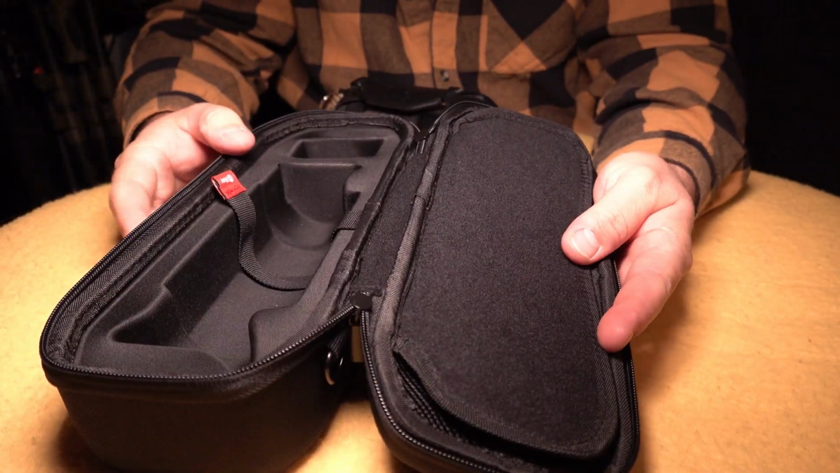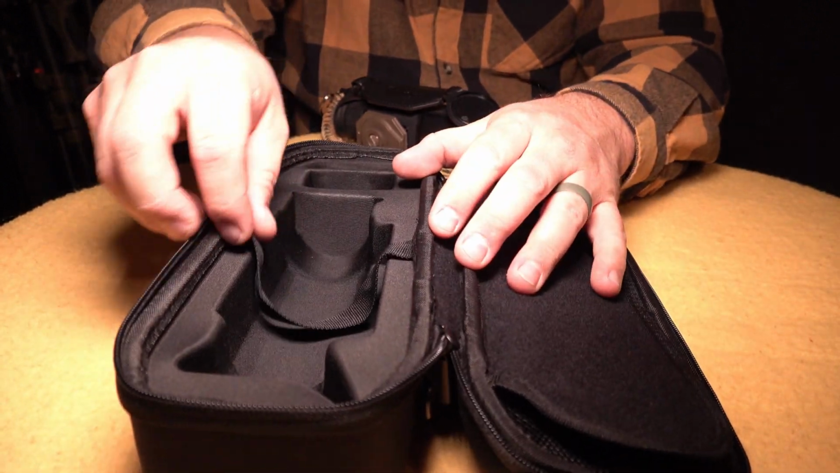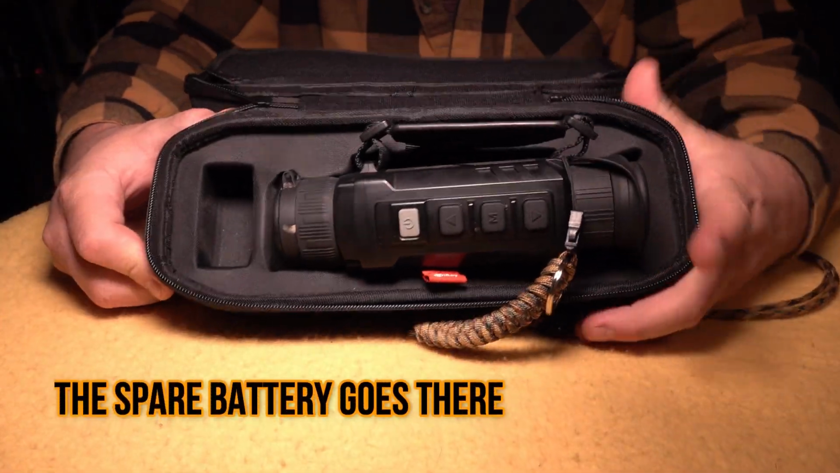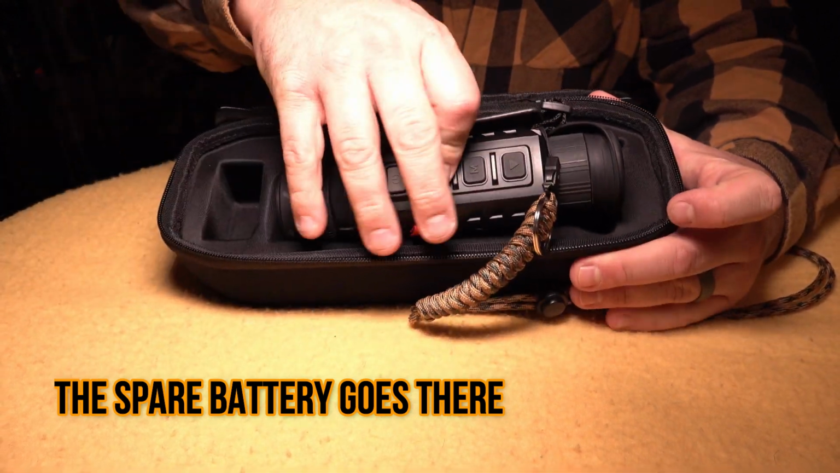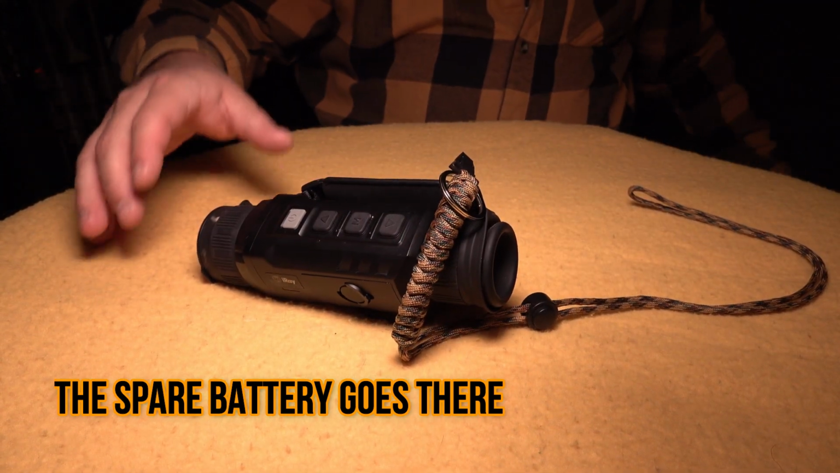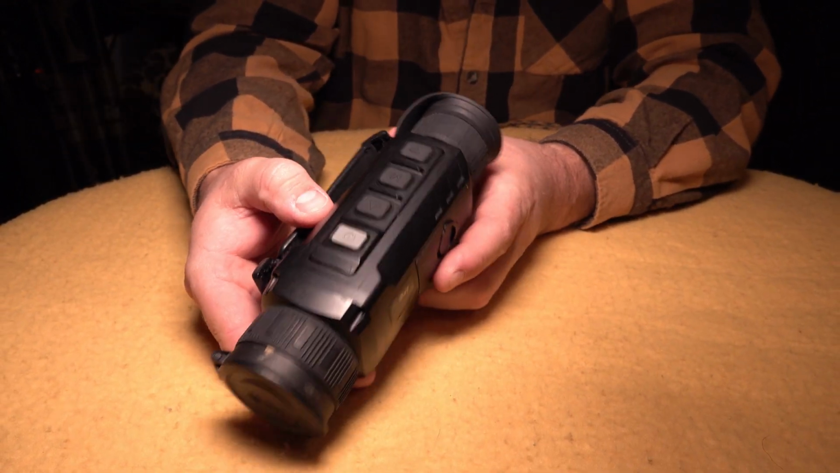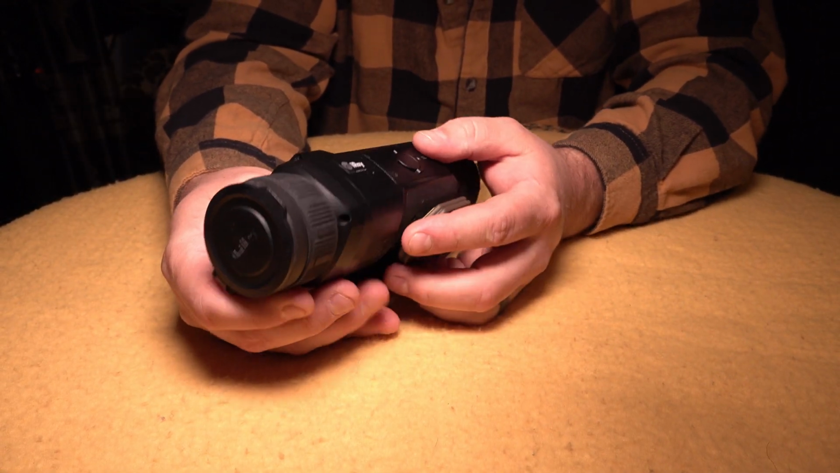And then if you flip that section divider over, this is where the actual thermal sits, inside of there. And then the battery goes right here. So I like the soft case, but let's get to the actual real heart of what we're wanting to deal with, and that's going to be the scanner itself.